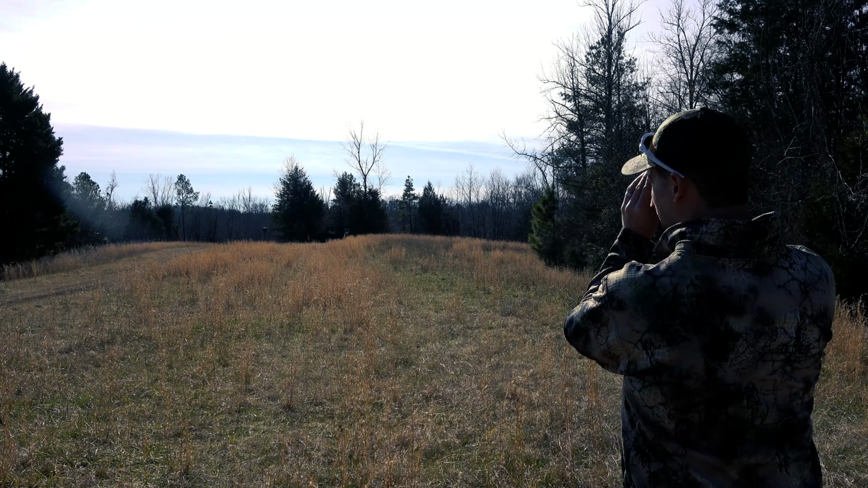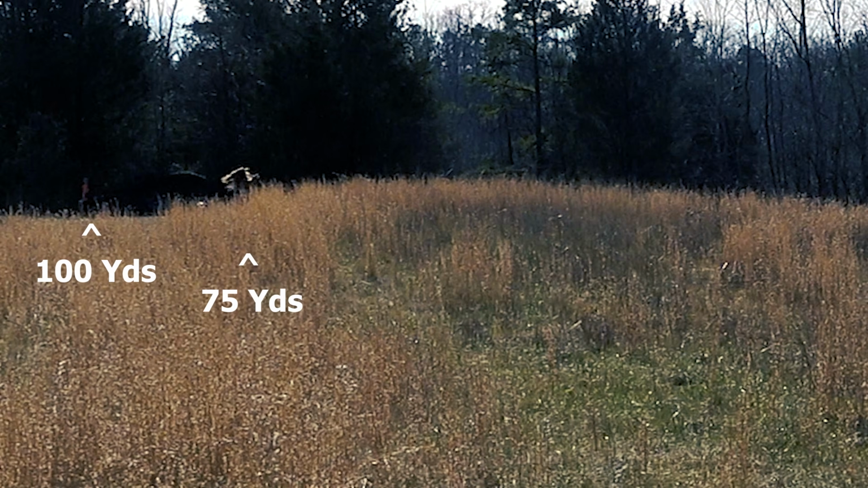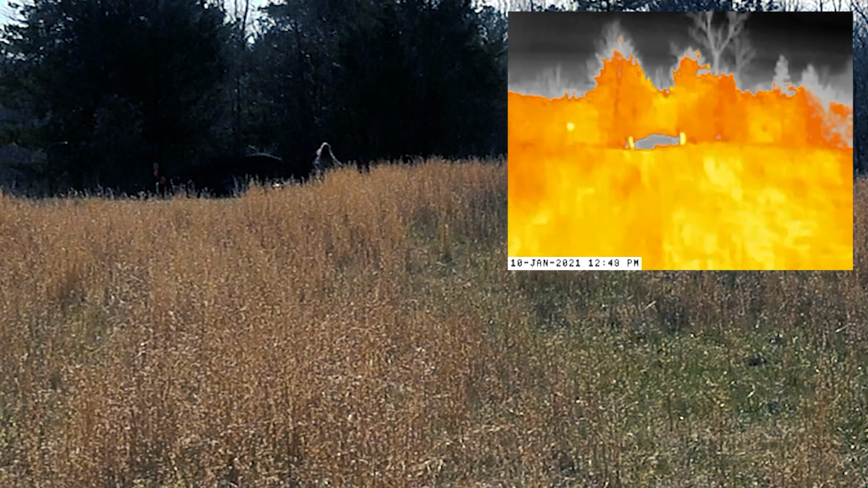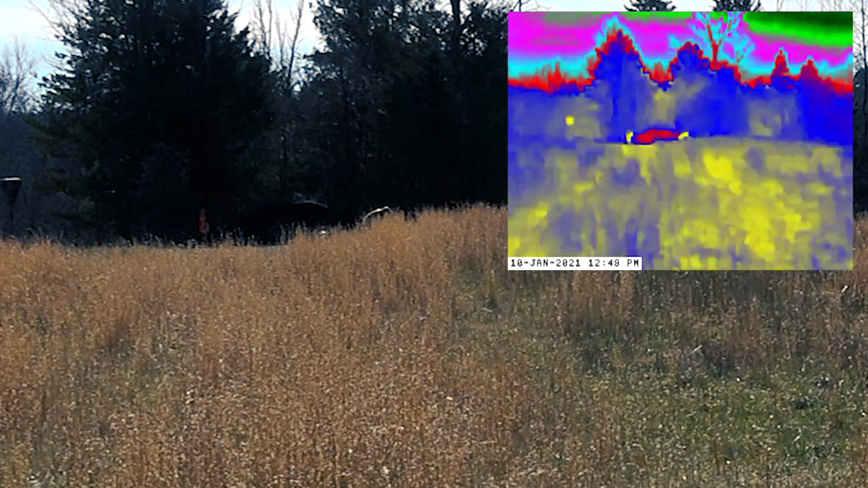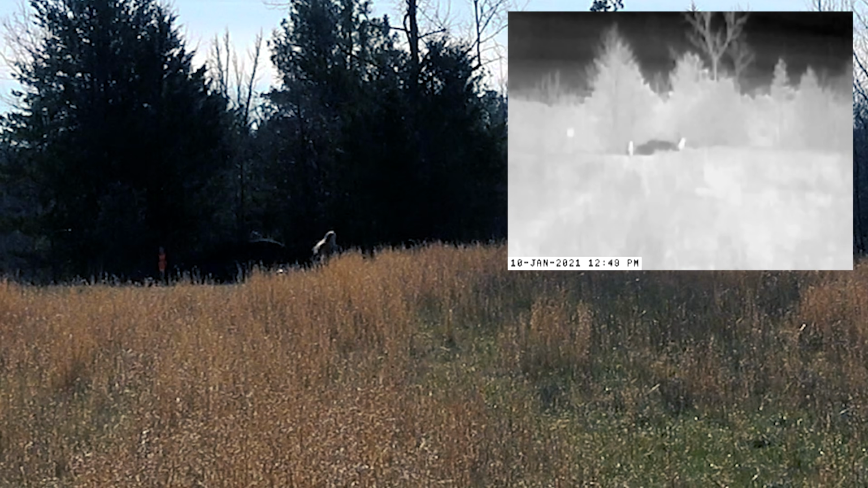So let's do this again and back the kids up to 75 and 100 yards. Again, I'll cycle through the color palette so you can see the level of detail available. My daughter is on the right at 75 yards. You can see shape a little bit. You can see size, but my son back there at 100 yards, you can really just see a heat signature and you really can't tell what you're looking at.